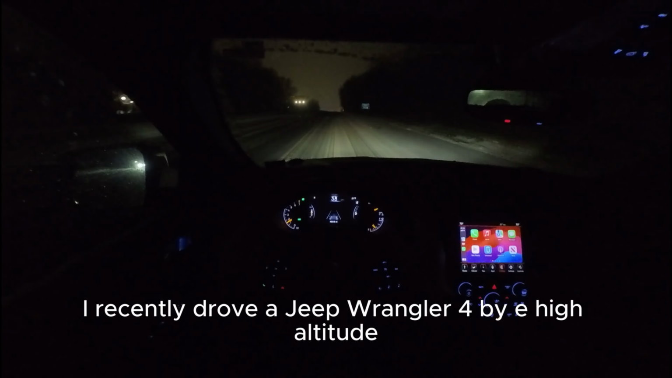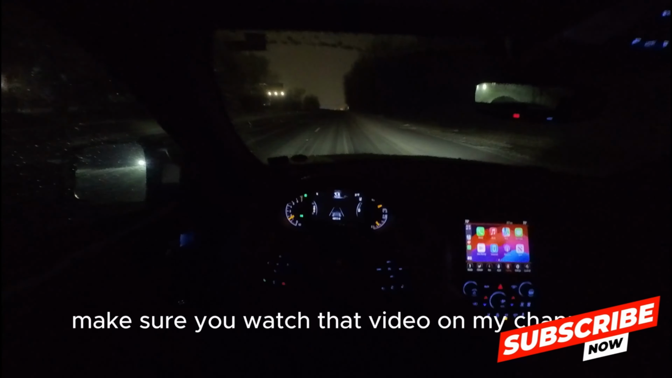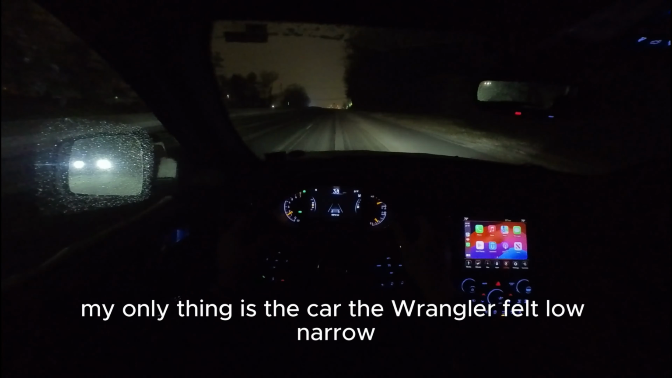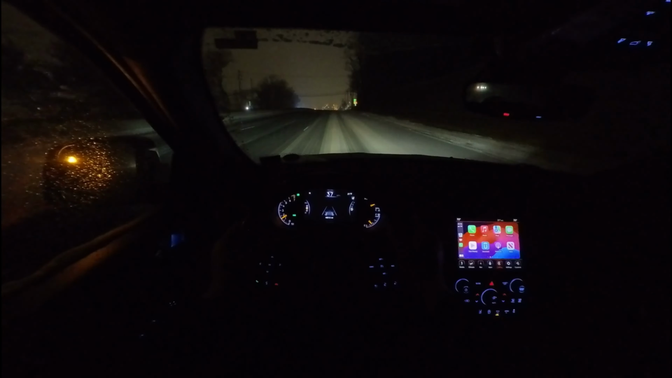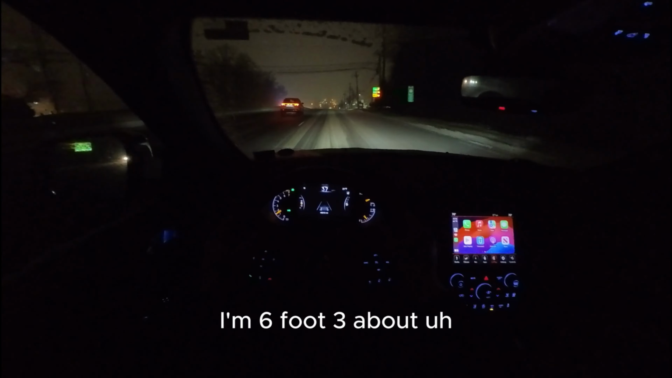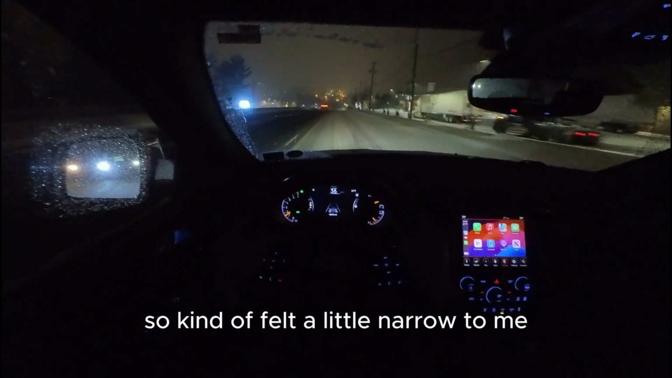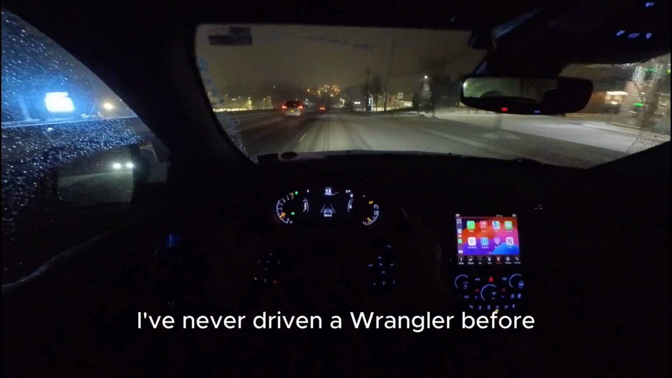I recently drove a Jeep Wrangler 4xe high altitude. Make sure you watch that video on my channel. I just released it today. I actually enjoyed it. My only thing is the Wrangler felt a little narrow. I'm a decent sized guy. I'm 6'3", about athletically built, 220 pounds. So it kind of felt a little narrow to me, which was unexpected. I've never driven a Wrangler before.